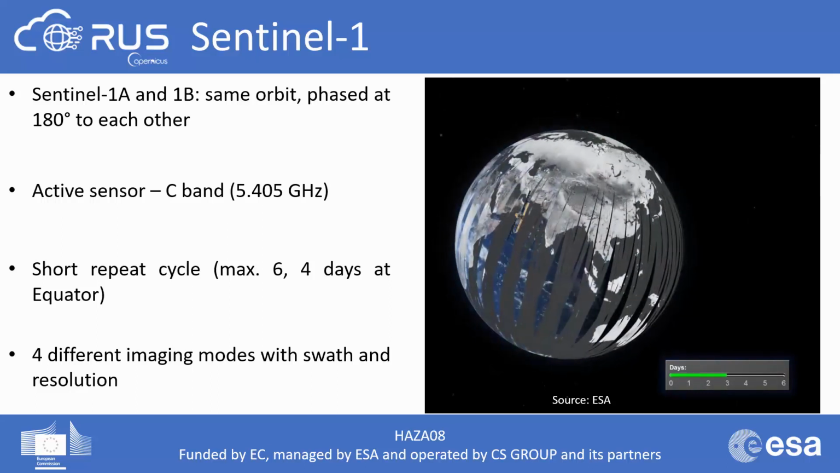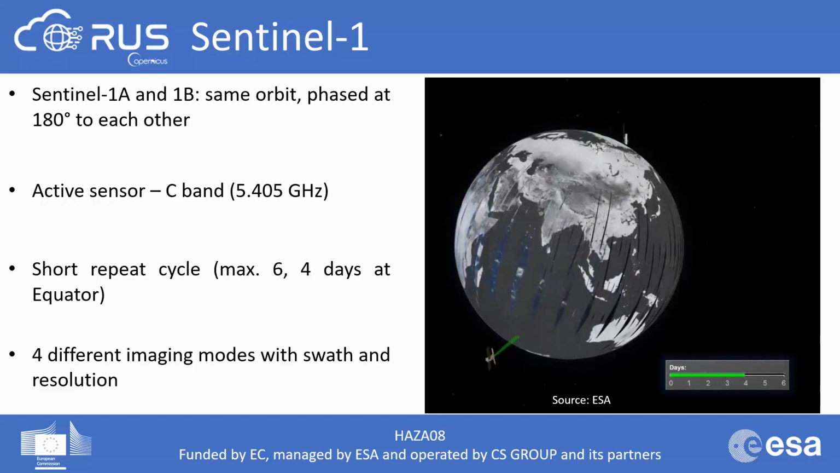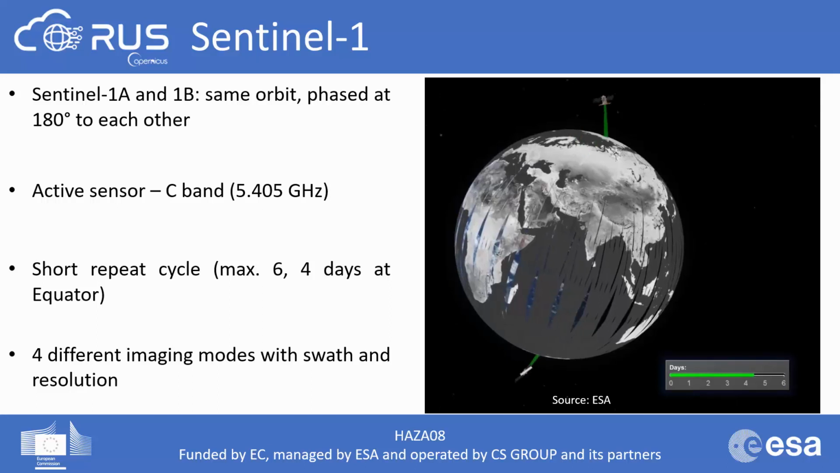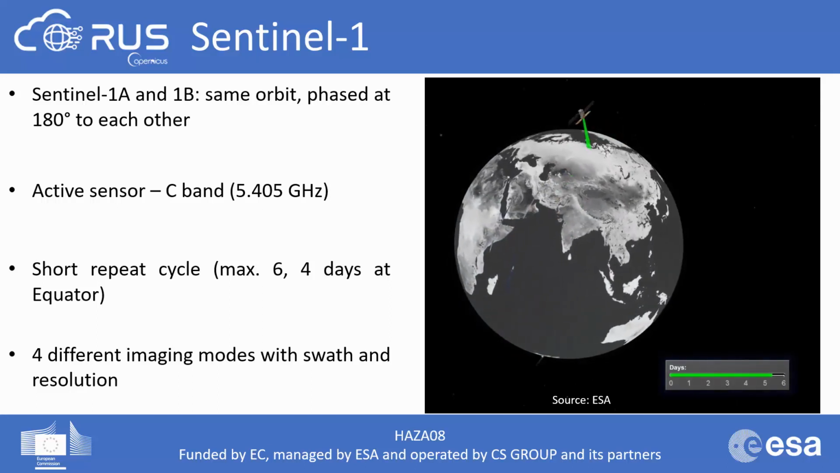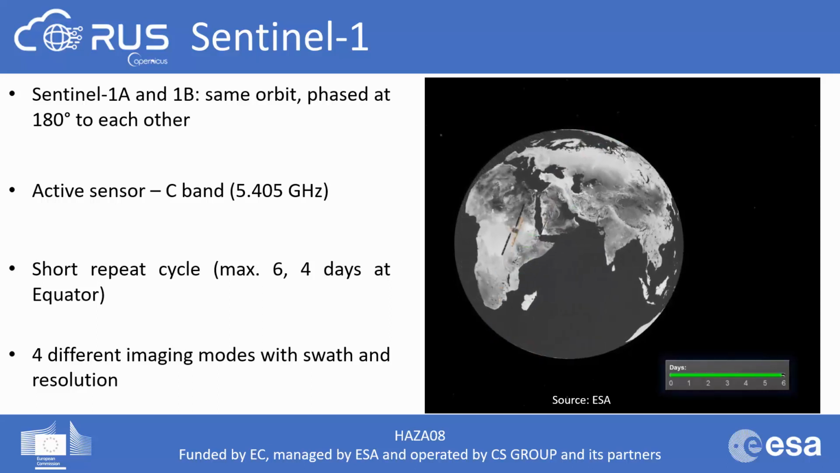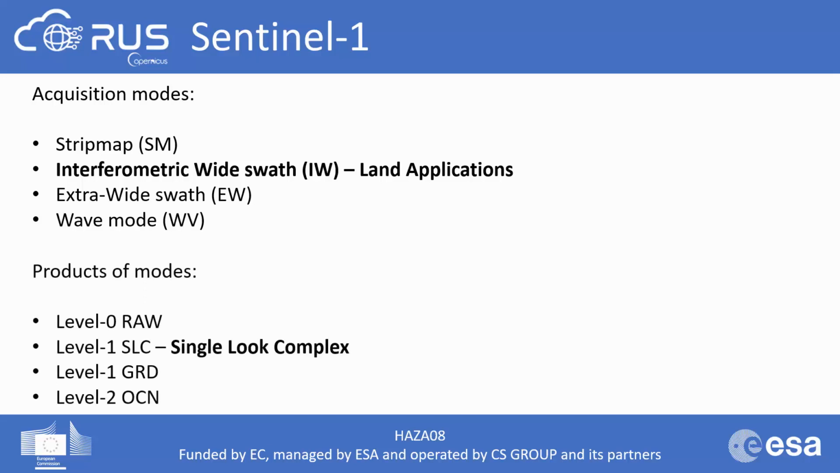It includes a right-looking active-phased array antenna, providing fast scanning in elevation and azimuth, and it provides data with a short repeat cycle of 6 days and with different imaging modes. Here, you can see the 4 different acquisition modes, of which we will use the IW, which is meant for land applications, and the 4 products of each mode, of which we will use SLC, since it contains phase information that is necessary for estimating the coherence between two scenes.